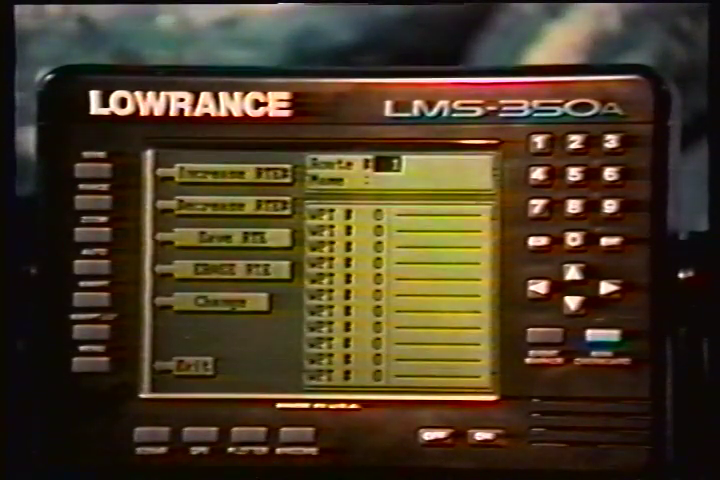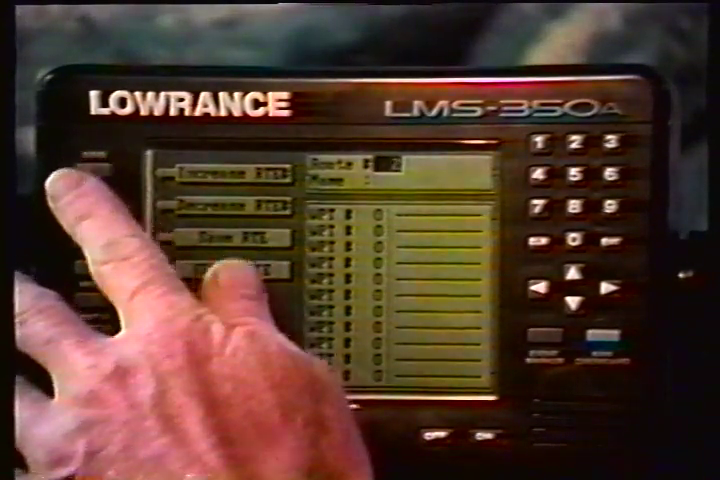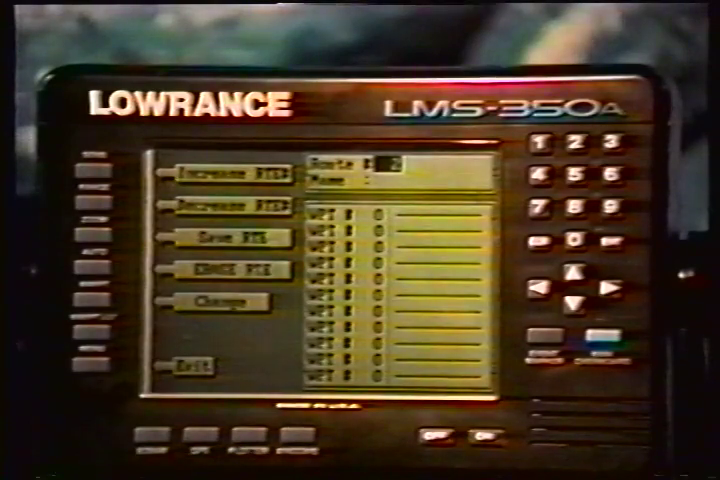This menu lets you select the route number, name the route, and choose the waypoints used in the route. Select the route that you wish to create by pressing the key next to the increase or decrease route number labels. When the desired number appears, you can create or edit it.